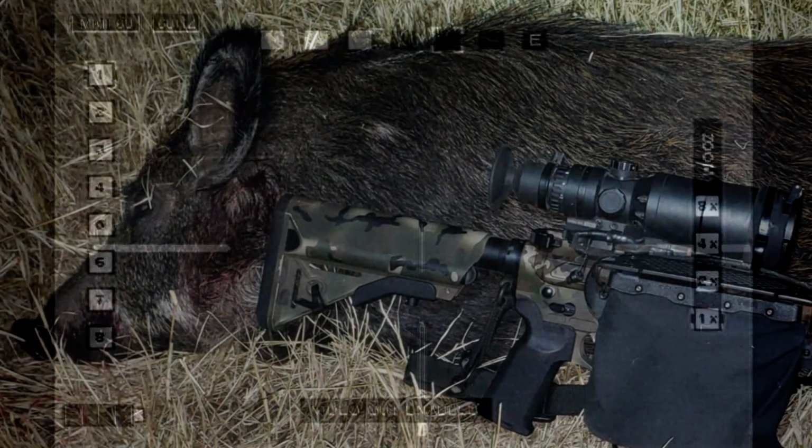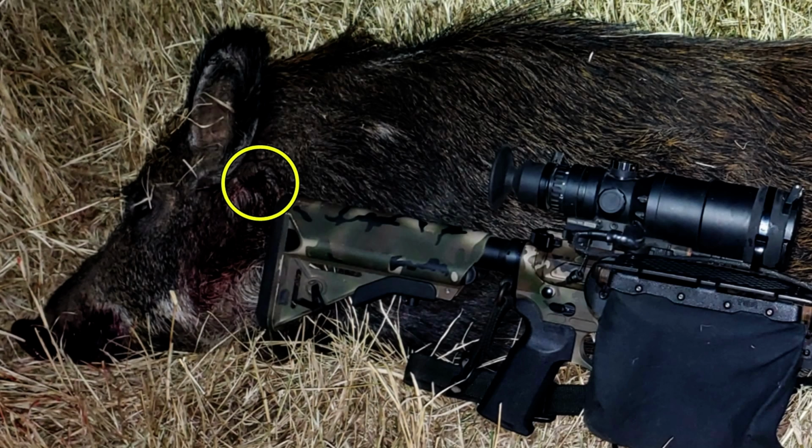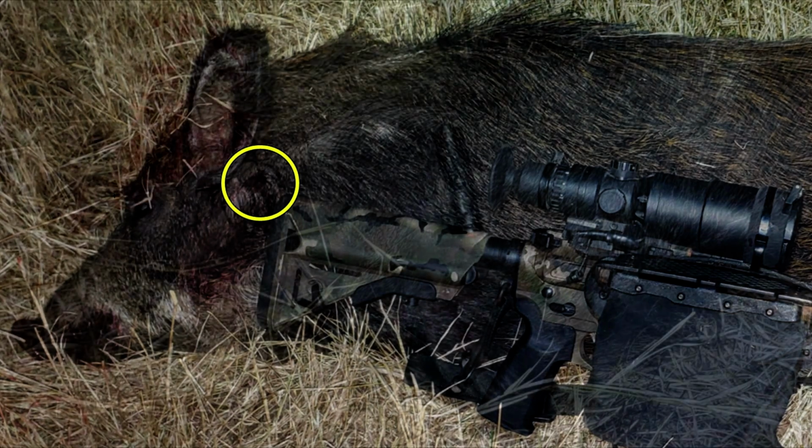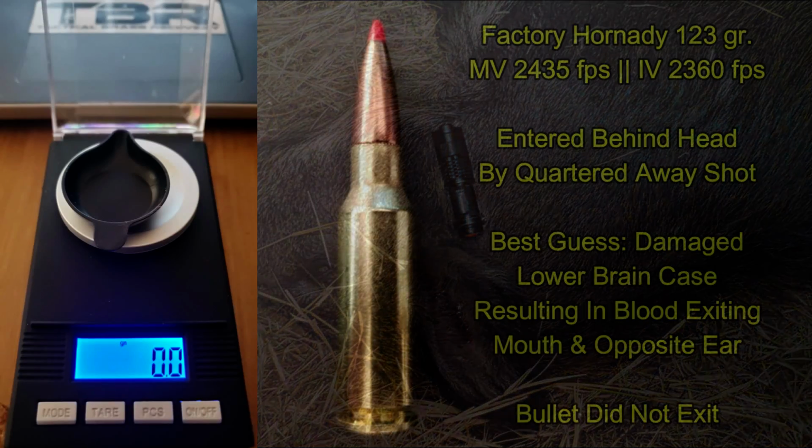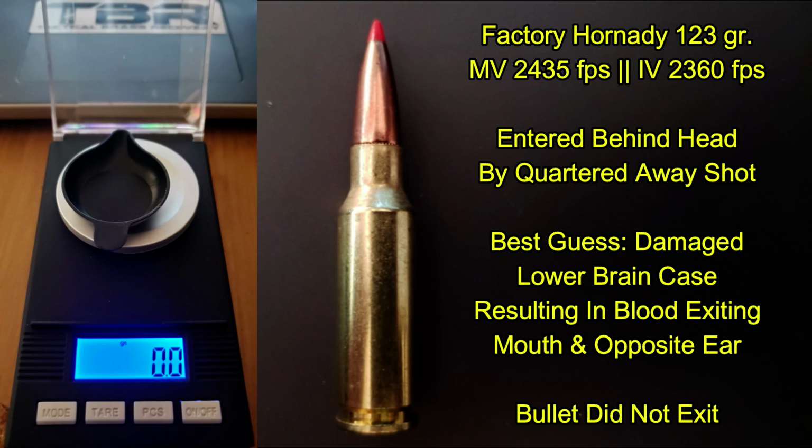of the hog. But that shot did go through the brain, entering right here behind the ear for a quartering away shot. And given the amount of blood coming out of the mouth and that pooled in the ear, certainly the brain cavity and lower cranium was involved in the damage. A good shot despite all the vertical motion of the hog while it ran.